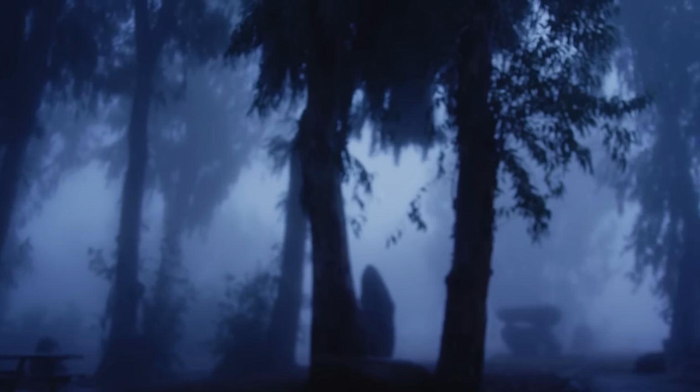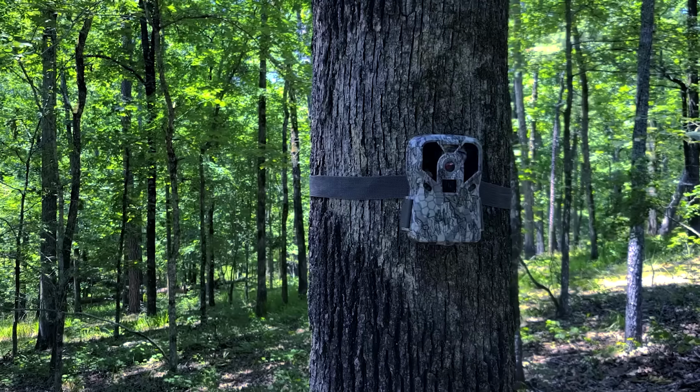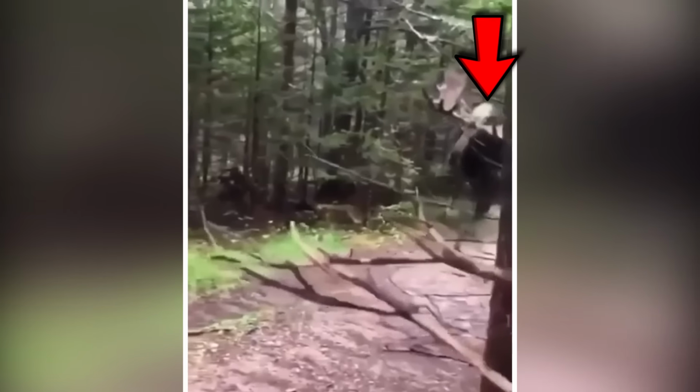Skinwalker caught. Beyond the veil of reality. In the heart of the forest, where sunlight filters through the trees, a trail camera captured a sight that defies explanation. A skinwalker, shrouded in horror, emerged from the shadows.